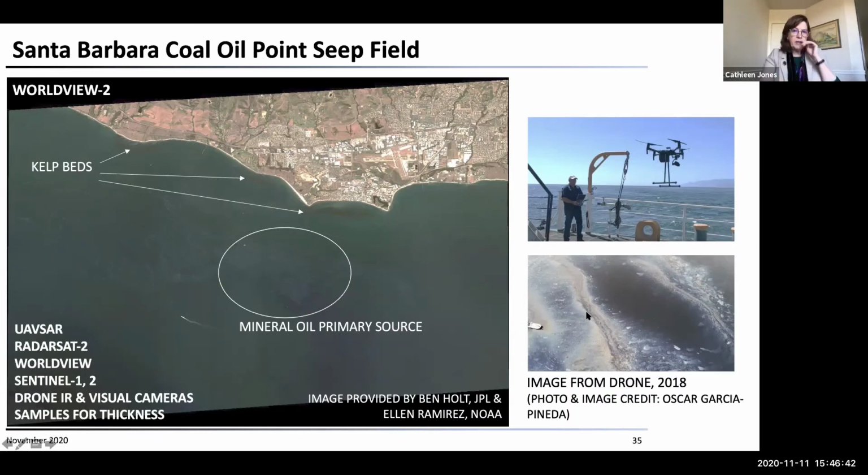Ben Holt has been out both at the Taylor site and at this particular seep site, and he said that the oil there is actually quite different, so it will be very interesting to look at images from this site, which has different characteristics of the oil. And this shows Oscar Garcia with his drone out last year, 2018, two years ago, at the seep field, and he'll be returning with that also.